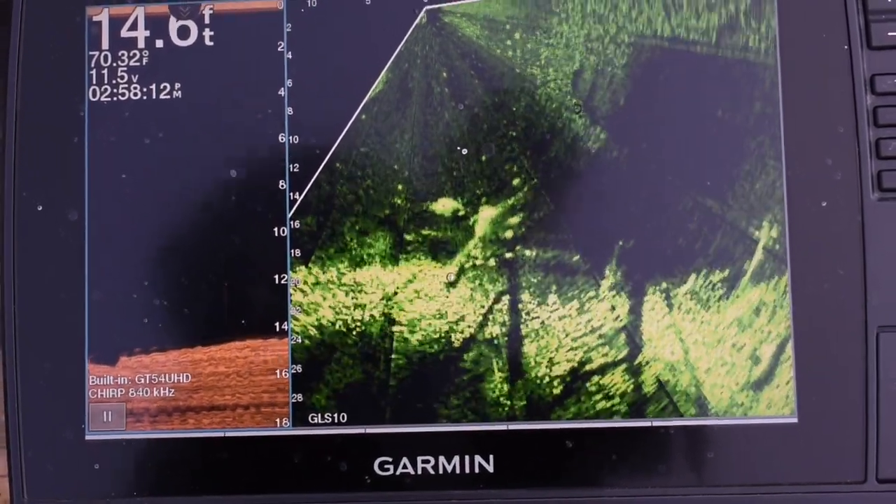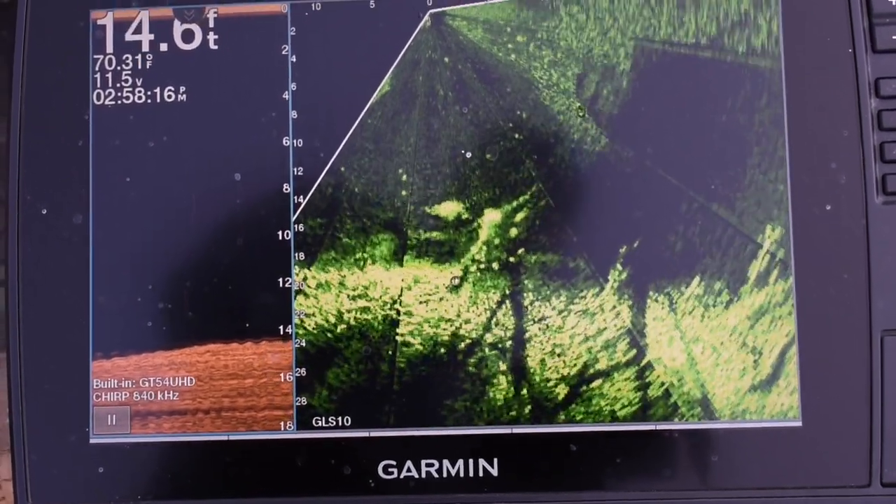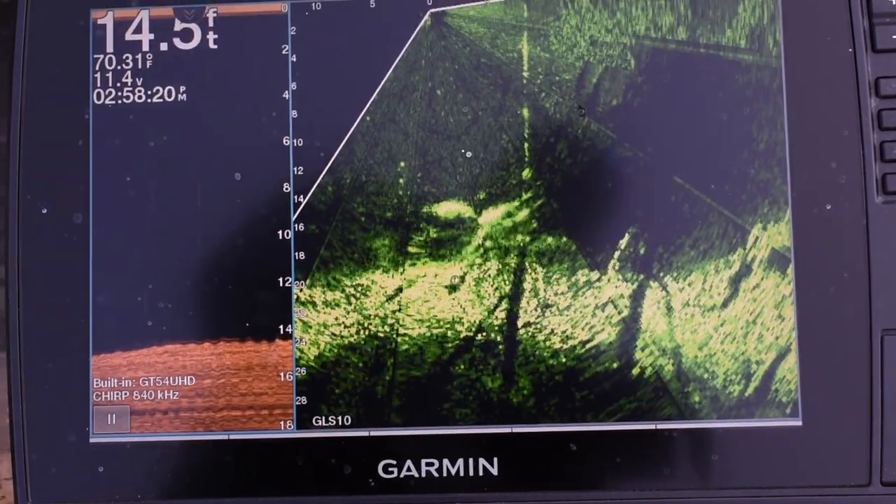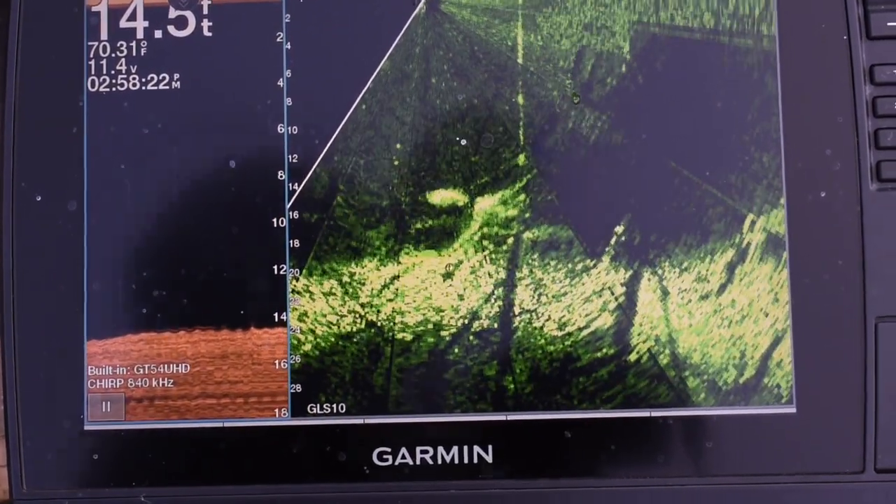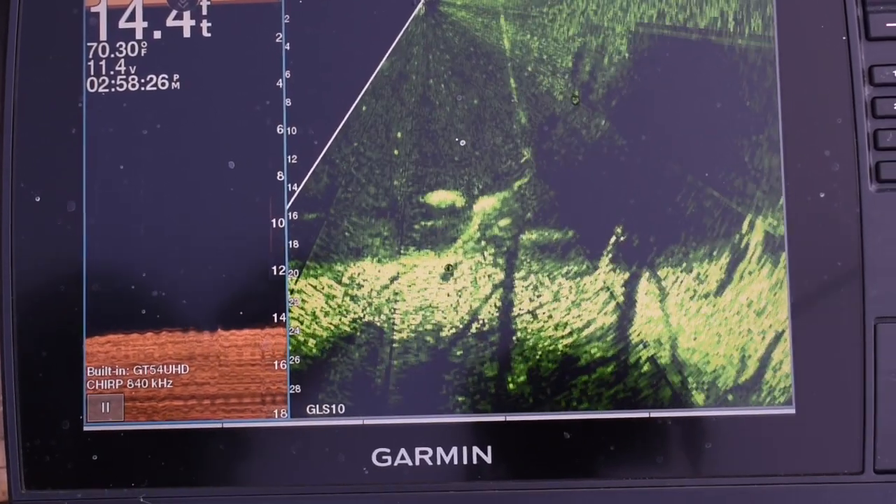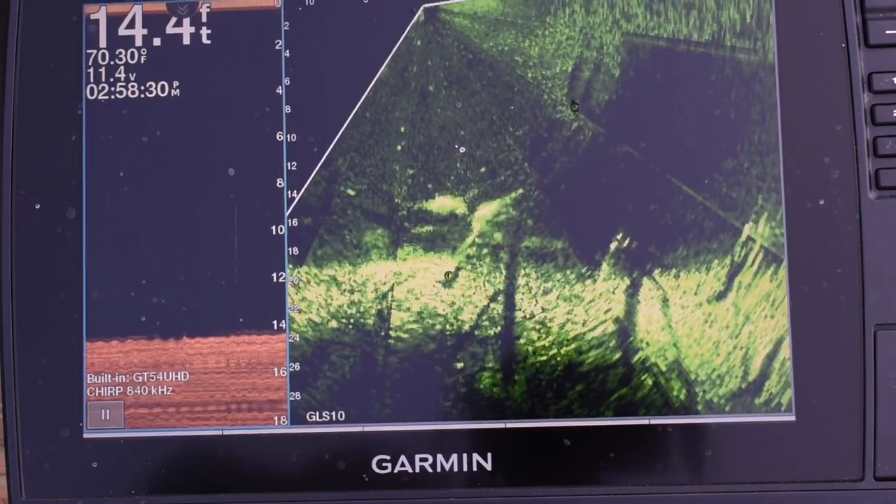And if I was just using traditional ClearView, I wouldn't even be able to see it. As you can see, there's nothing there. But with Livescope, I'm able to see the fish and try to fish for them and catch them. So that's just kind of a comparison of what you're able to see with the Livescope versus just the ClearView.